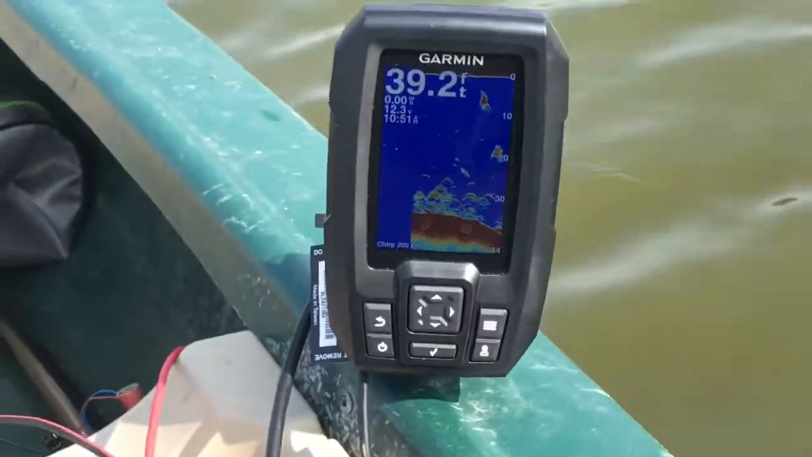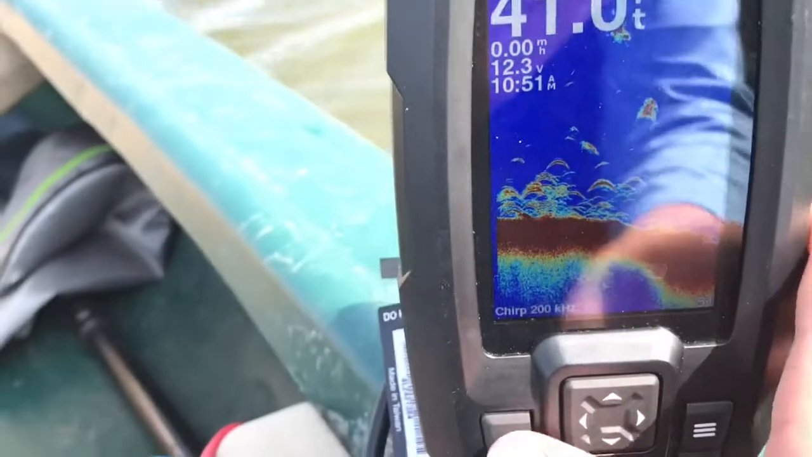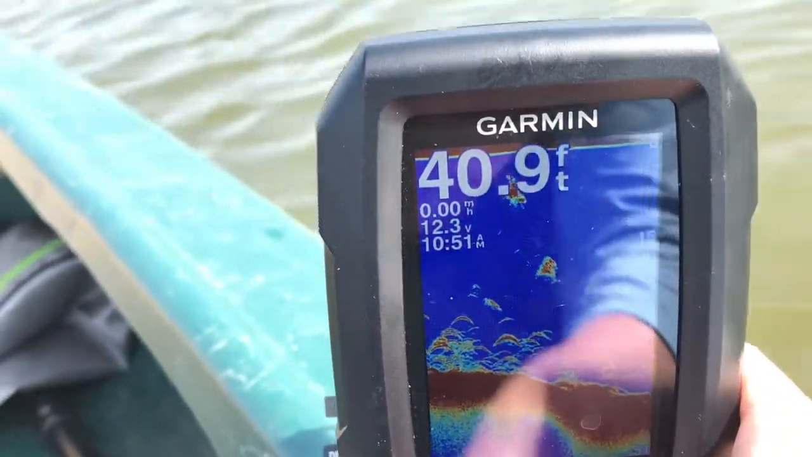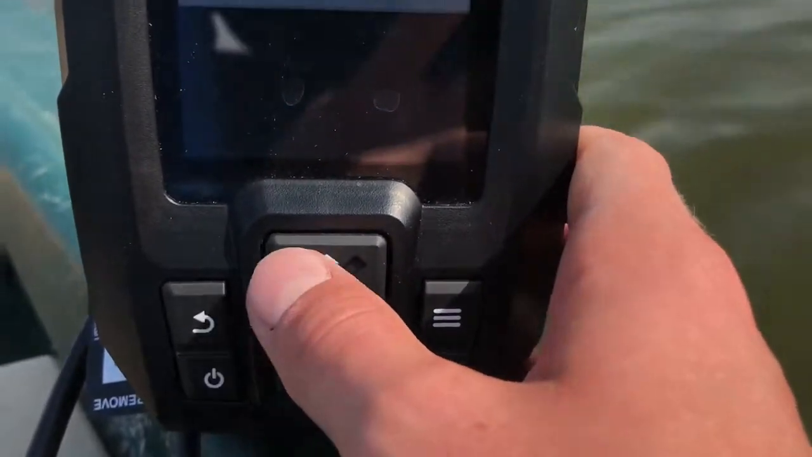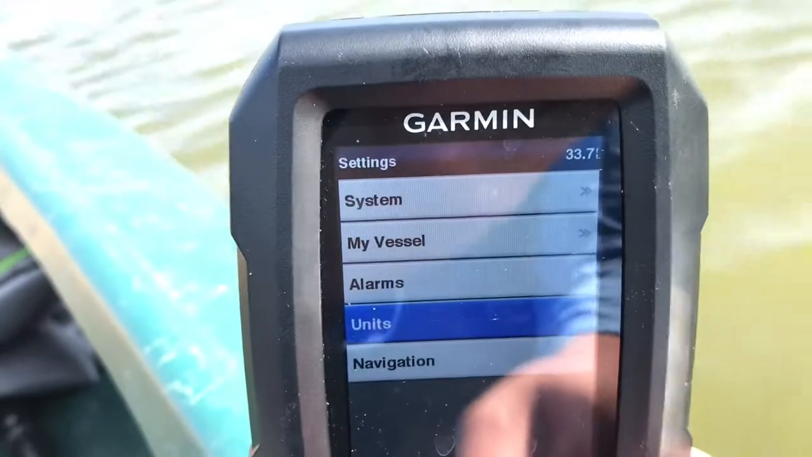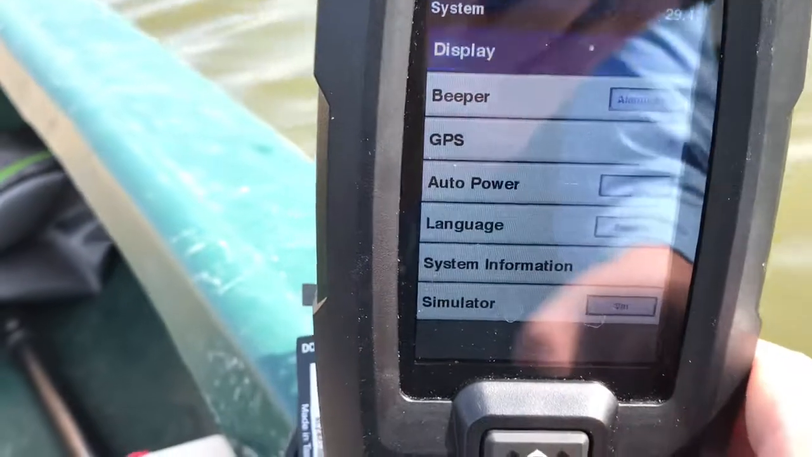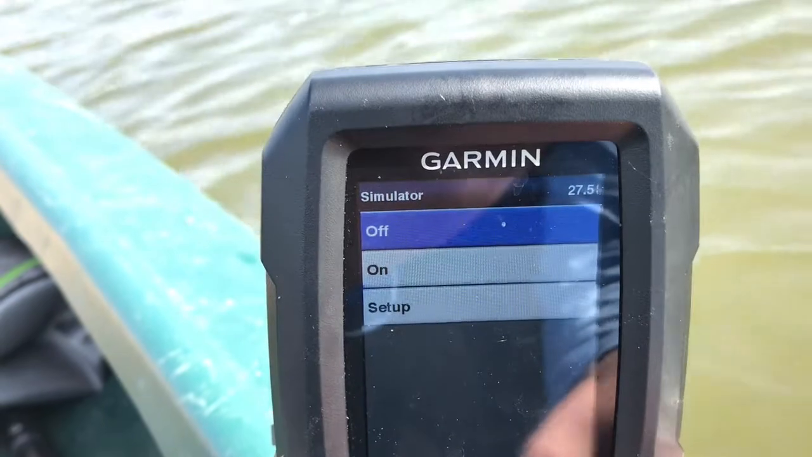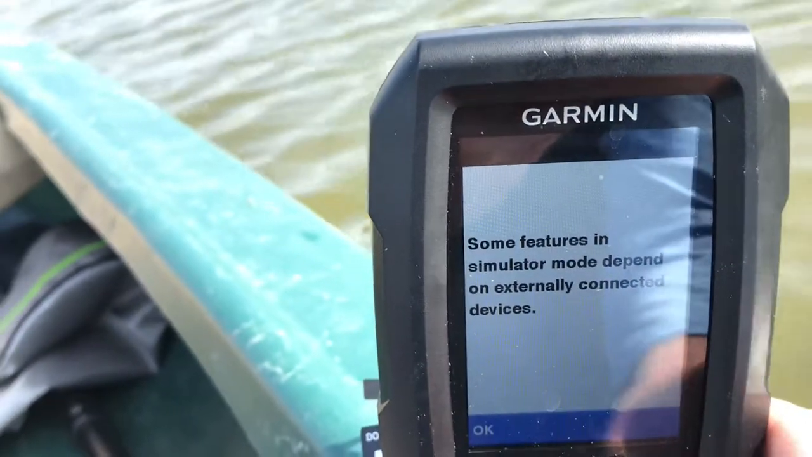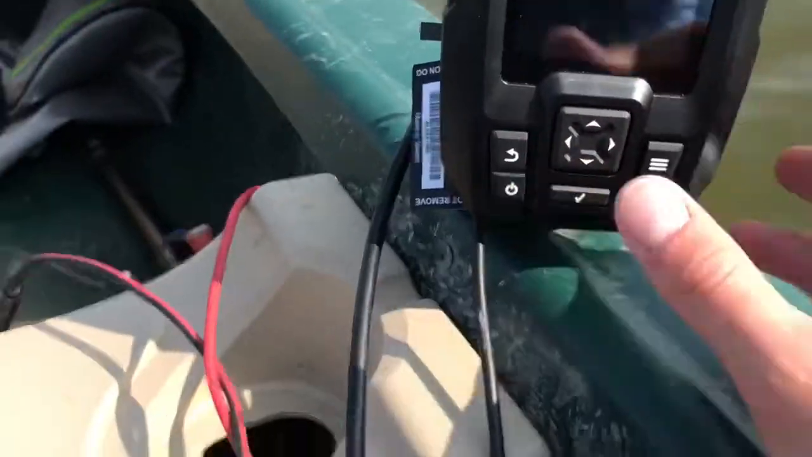So then you can hear the beep. I don't know if you can hear that or not, but I can. That's a fake one. It's not actually what is happening in the water, because my lake is not that deep, I can tell you that. So we can come back to system, go to simulator, and turn it off so that we can have our normal fish finder.